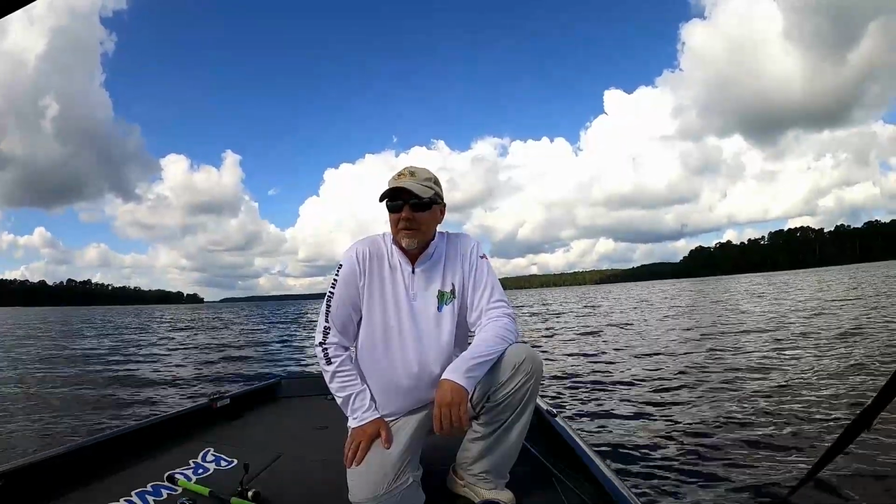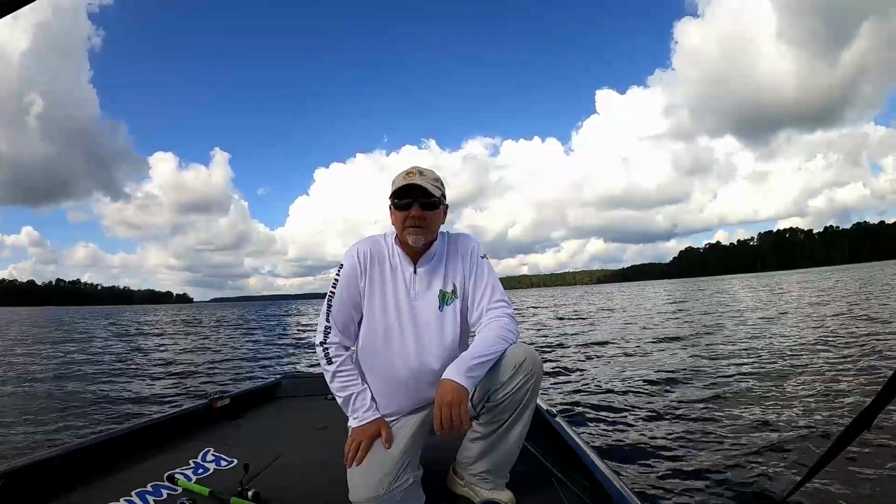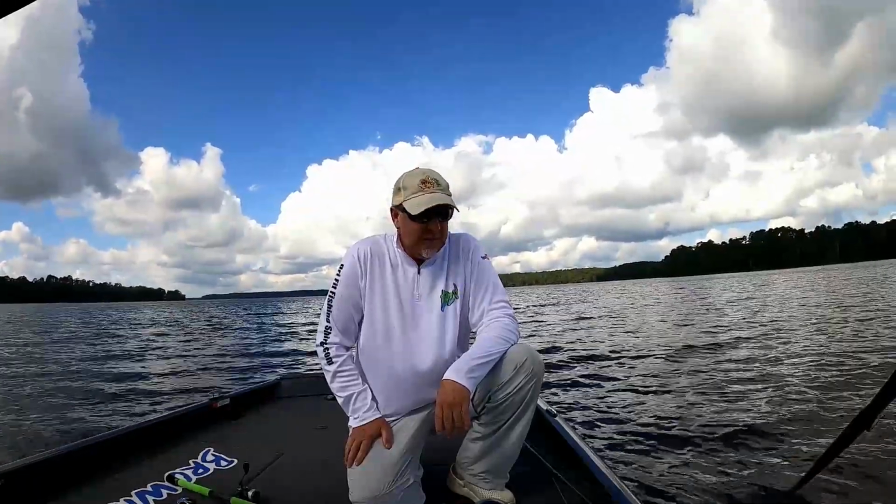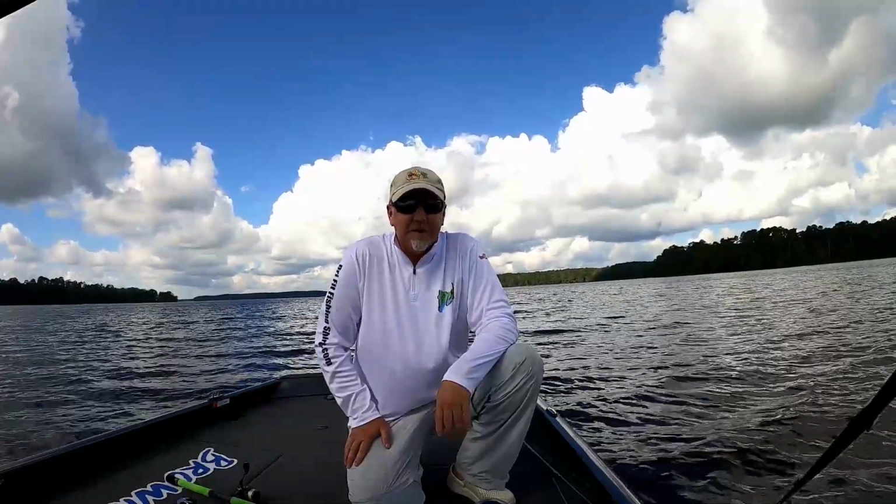There's a lot of crappie. I'm catching these crappie today in about 10 to 12 feet of water, so they're shallower fish, but the bite is a lot better than it has been. And guys, it's firing up for fall.